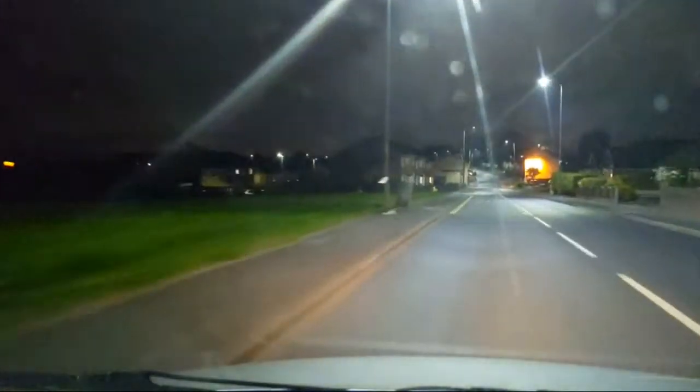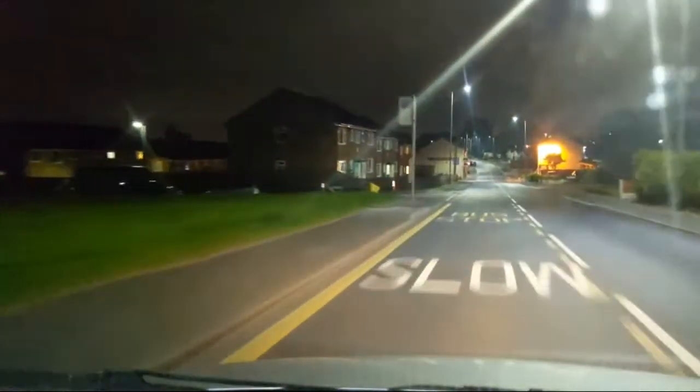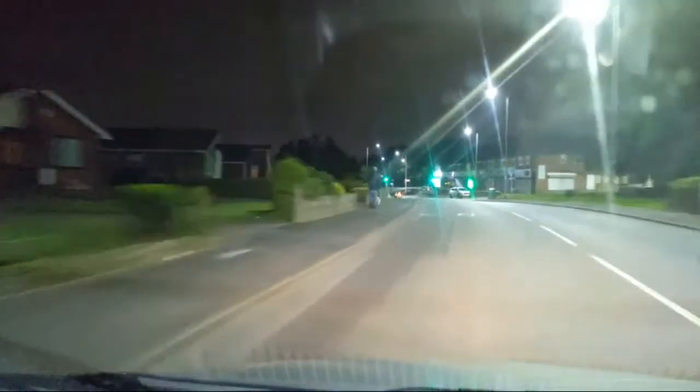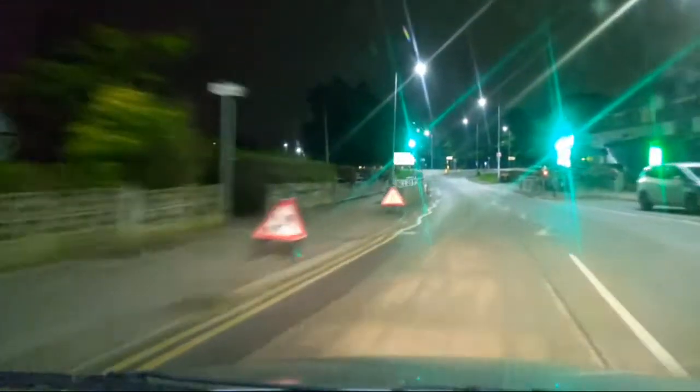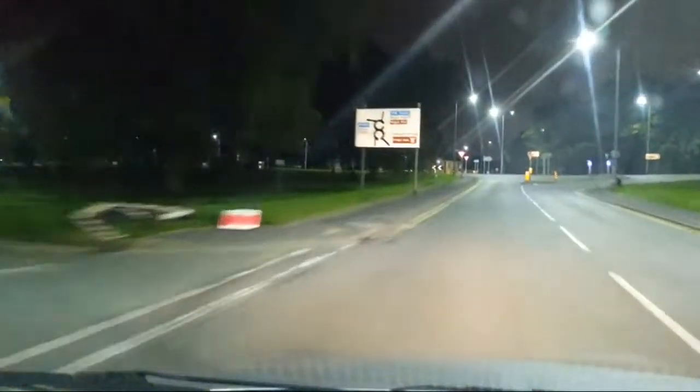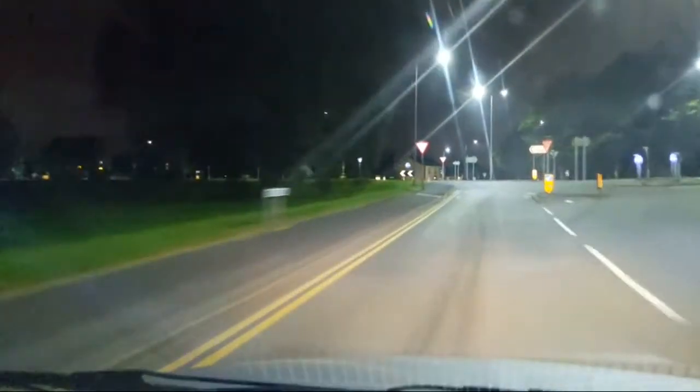Right, so here we are in Aspull. Going past the Moorgate Inn. Coming up to the double roundabouts. Again, usually this time of night it's fairly clear and there's good visibility as well. There's nothing coming down.